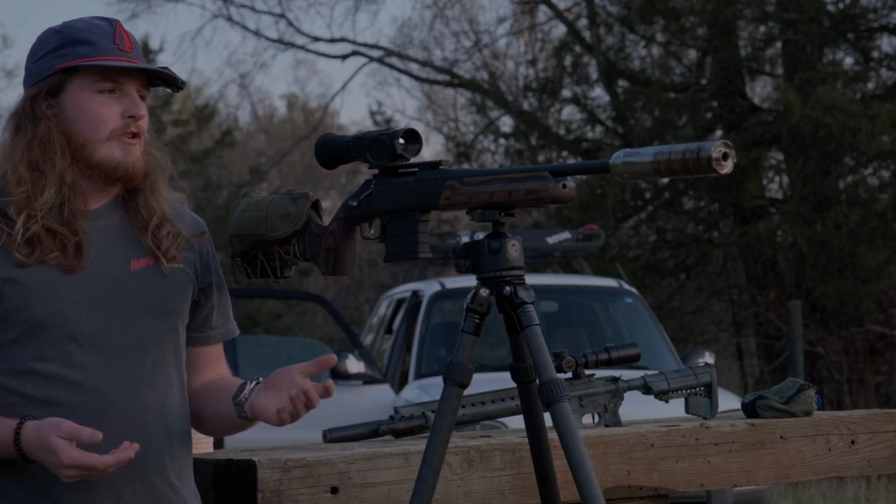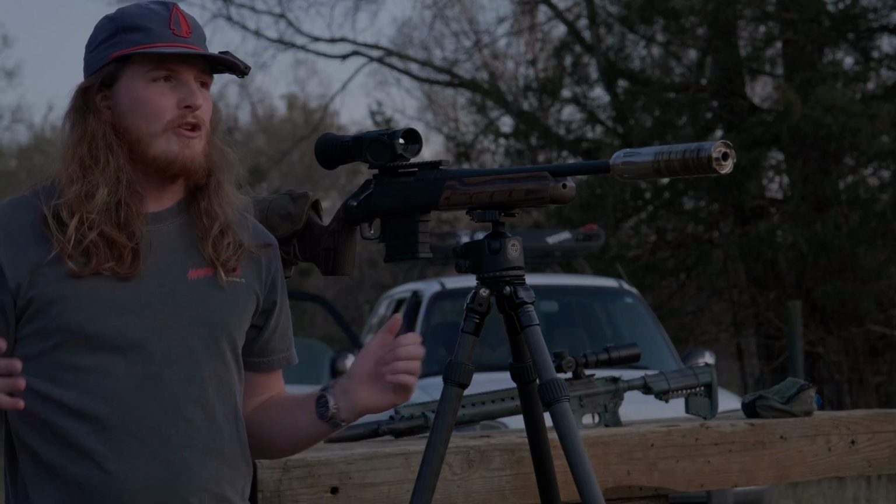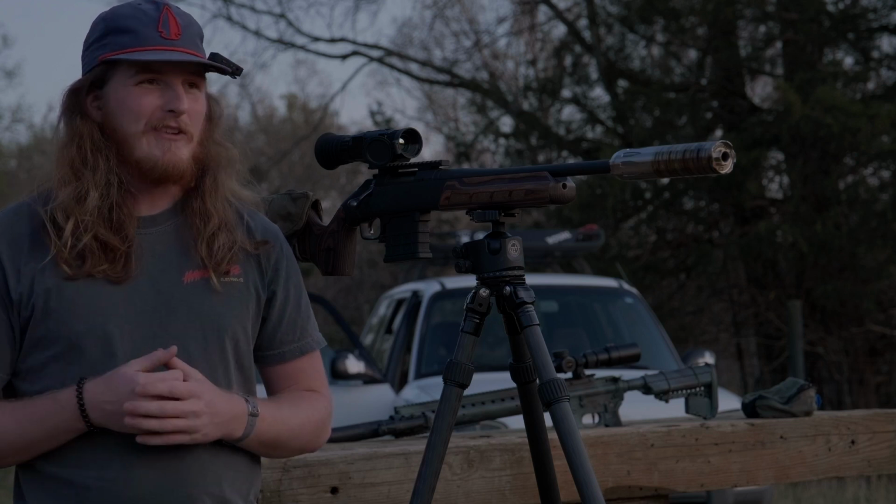So as you can see, there's no problem. The clarity through it's great, especially at 2 power. So if you're shooting in a 100-yard field, you shouldn't have any problems.